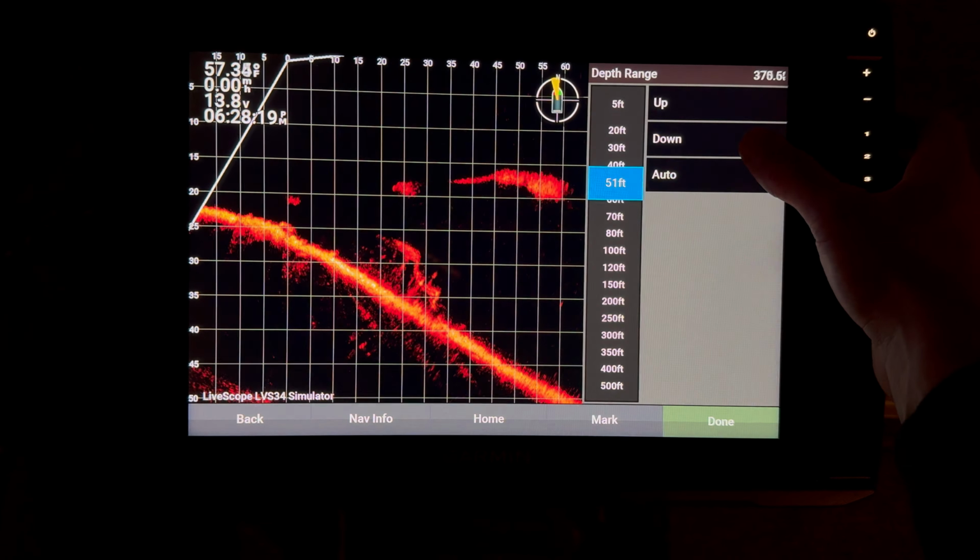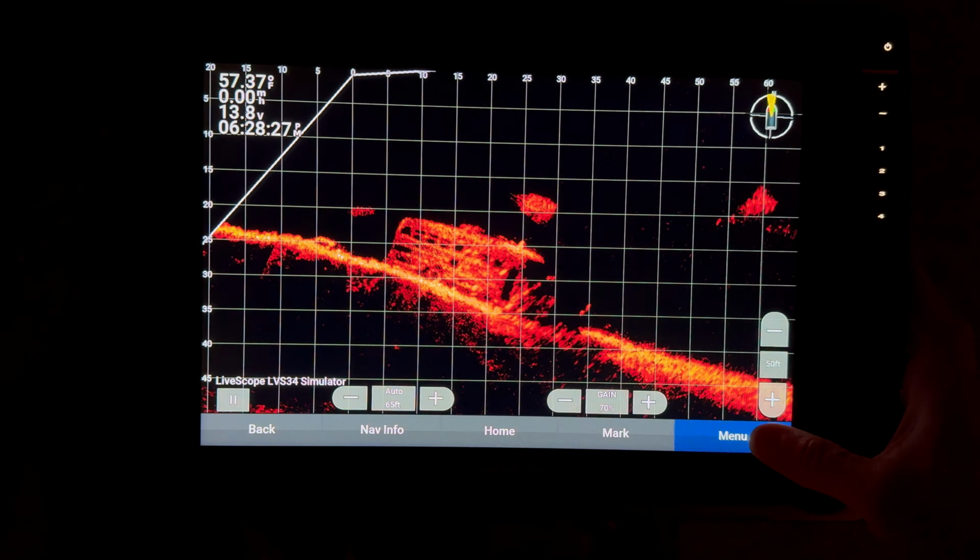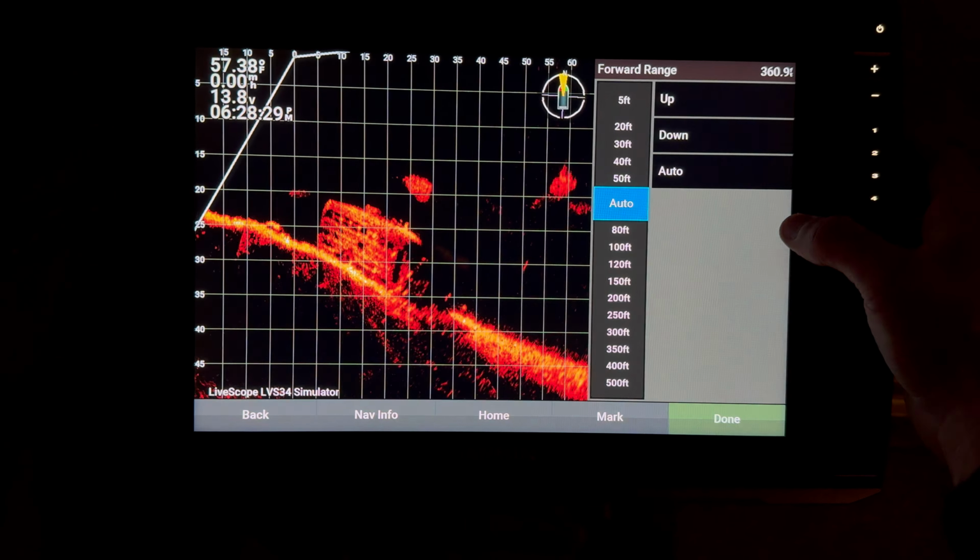Depth range. This is going to completely depend. I don't keep it at auto. I keep it about 10 to 15 foot past what the depth that I'm fishing in is.